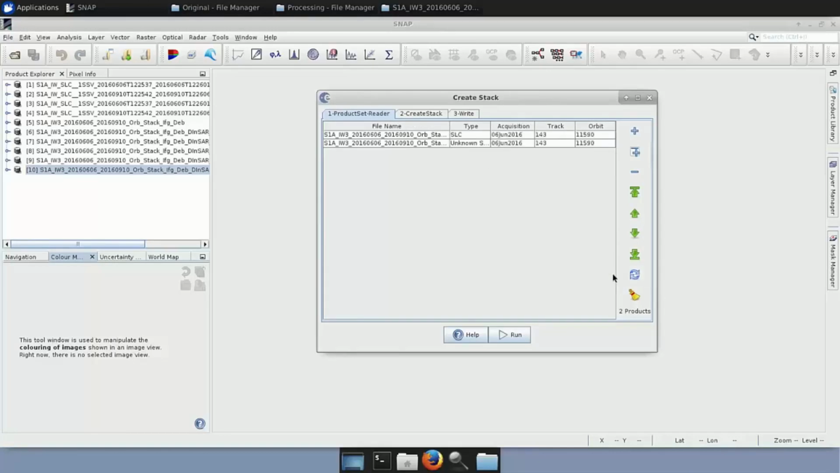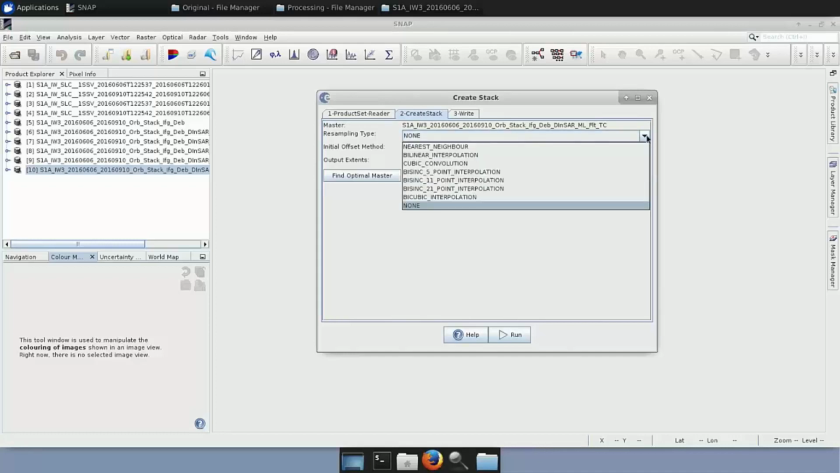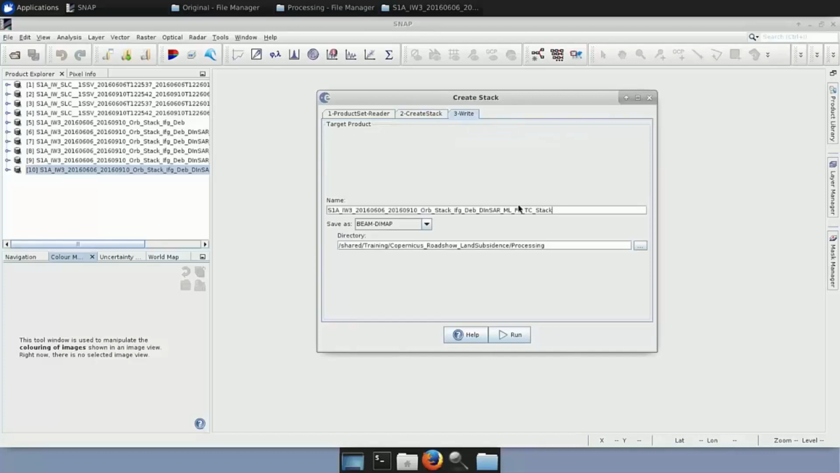Again, we refresh. We go to create stack. Here you see which is the master one. Resampling type, you leave it as none. Initial offset method, we select product geolocation. In the right one, you see that the stack one has been added and you just click run.